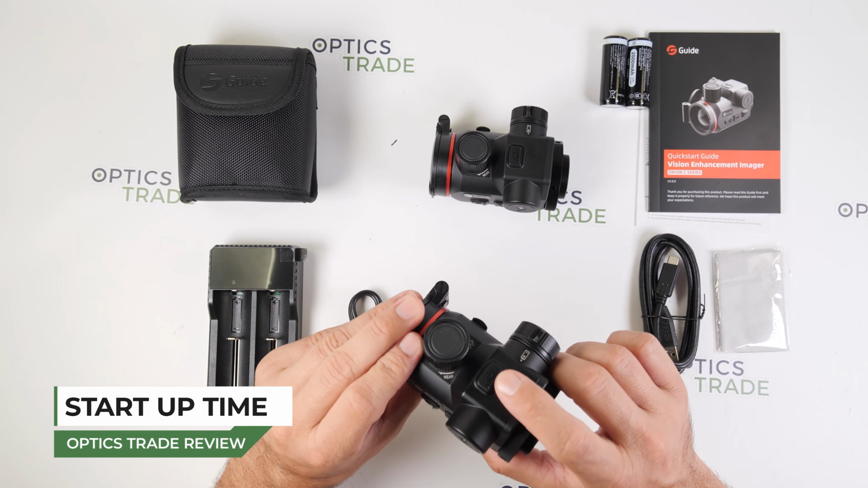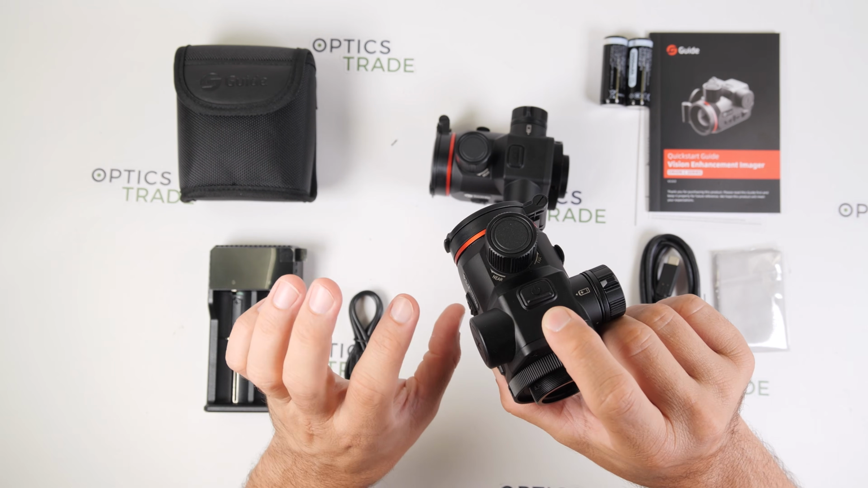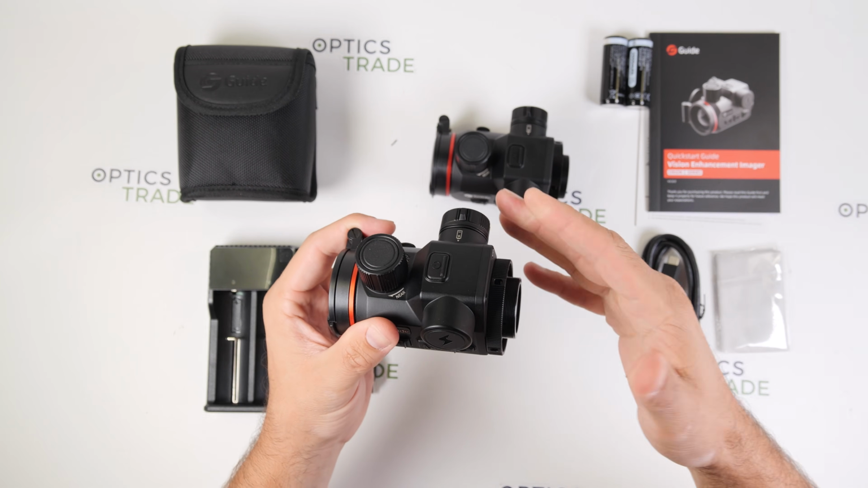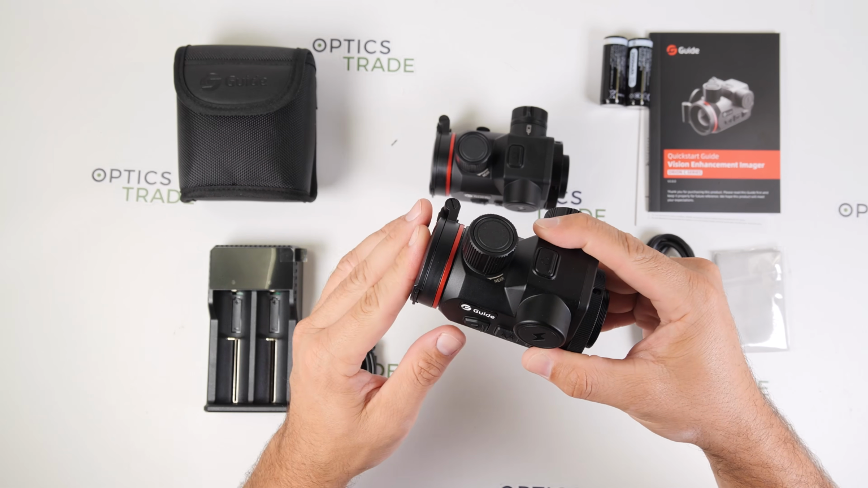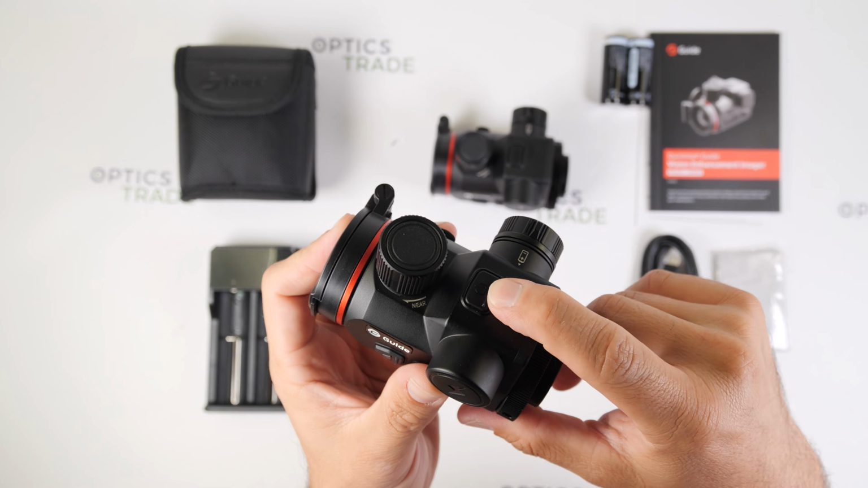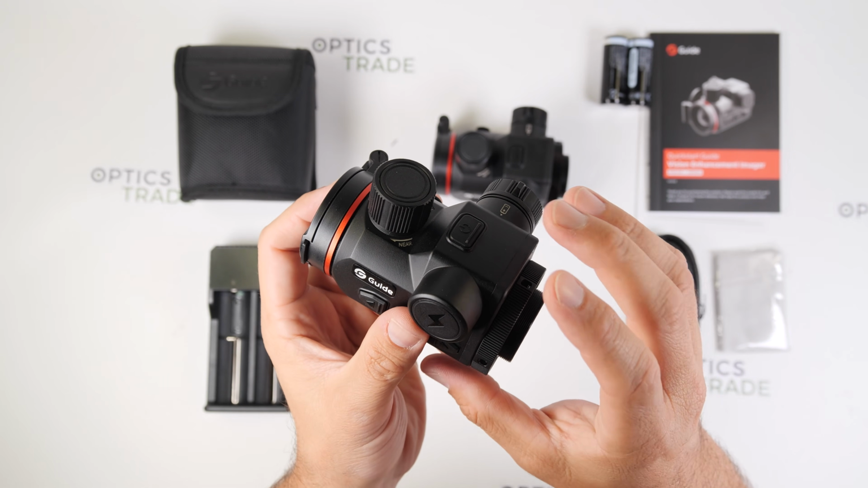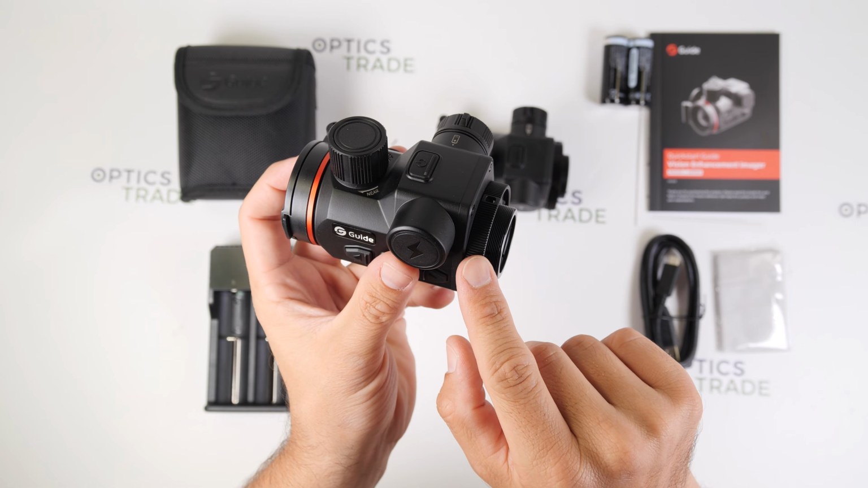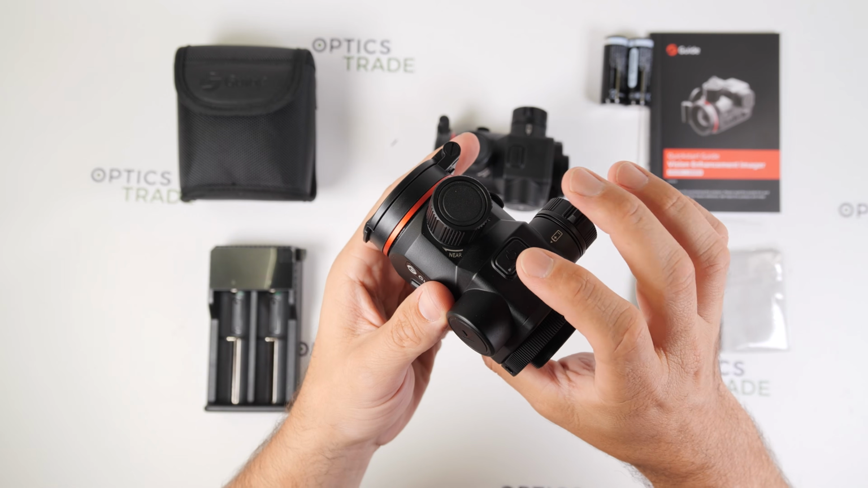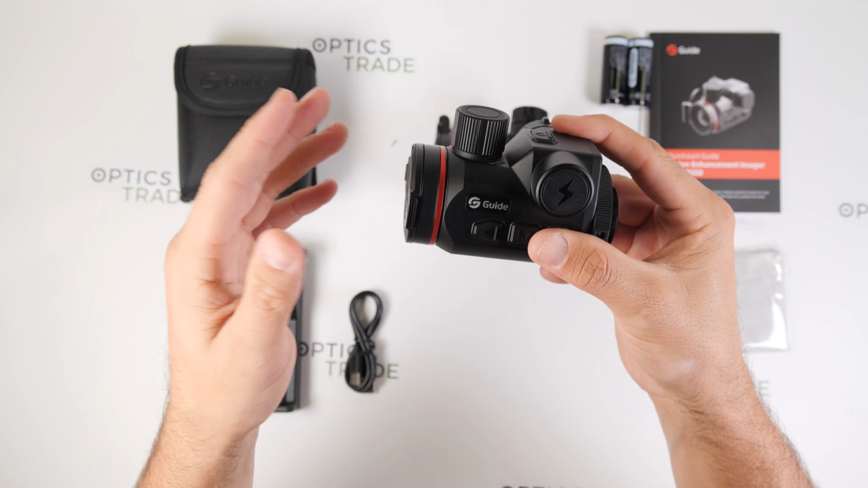The starting time, so when you press the on button, after approximately 3 seconds you already get the image, so you can really fast observe your environment. As I said, the top button, so this one here, acts also like a sleep button. So with a short press you can put the whole device to sleep. So it turns off the display to save the battery life, but the sensor is still on, so it is even faster available. So when you push the button you immediately can use the device.